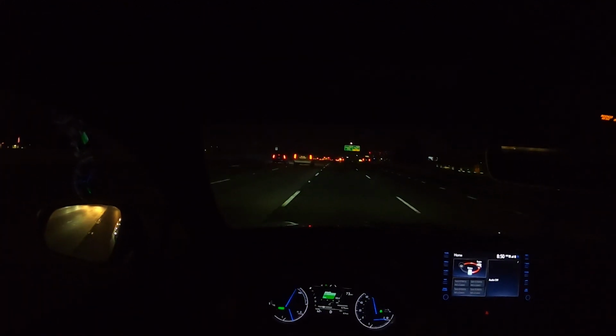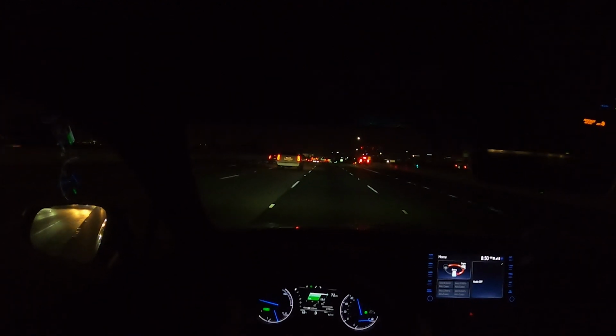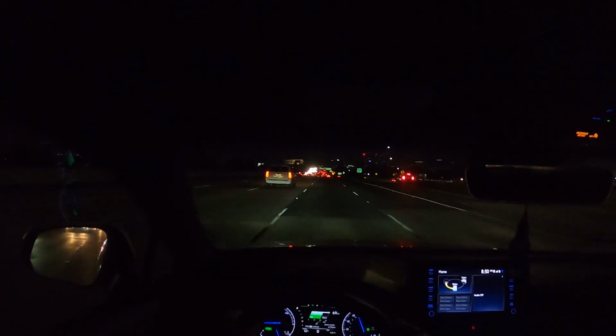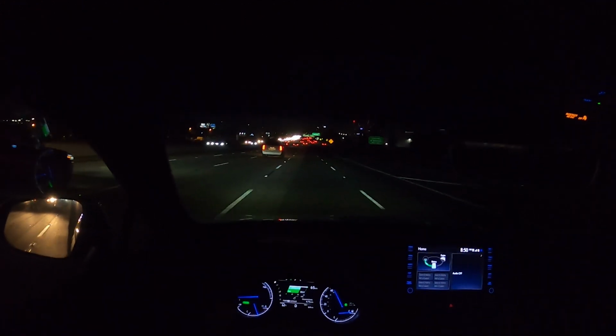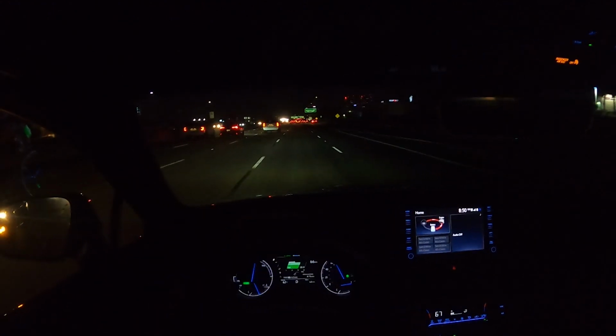You don't really need to think about it too much. It has all the modern safety systems that you would expect as standard equipment. It is a perfectly fine automobile. It's just not fun. Fine, but not fun. That is how I would describe this thing.